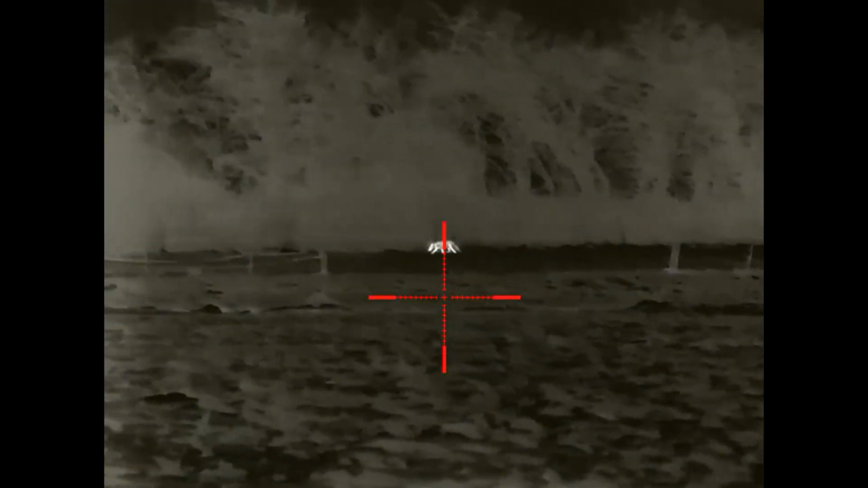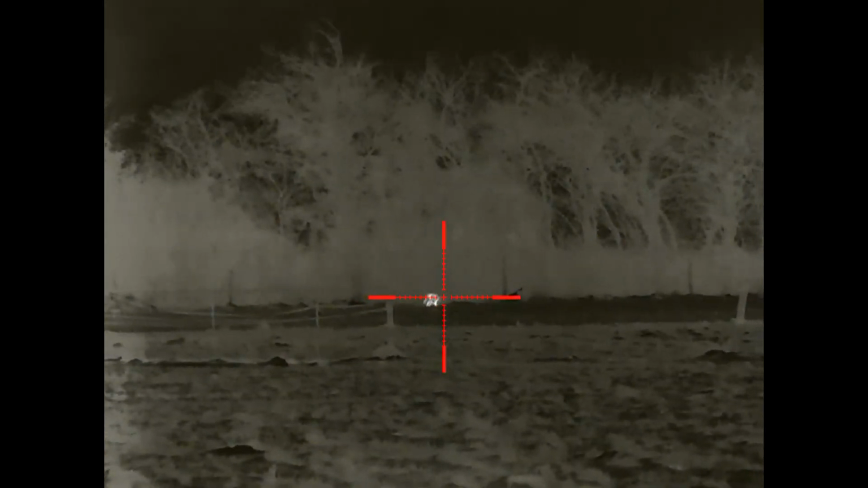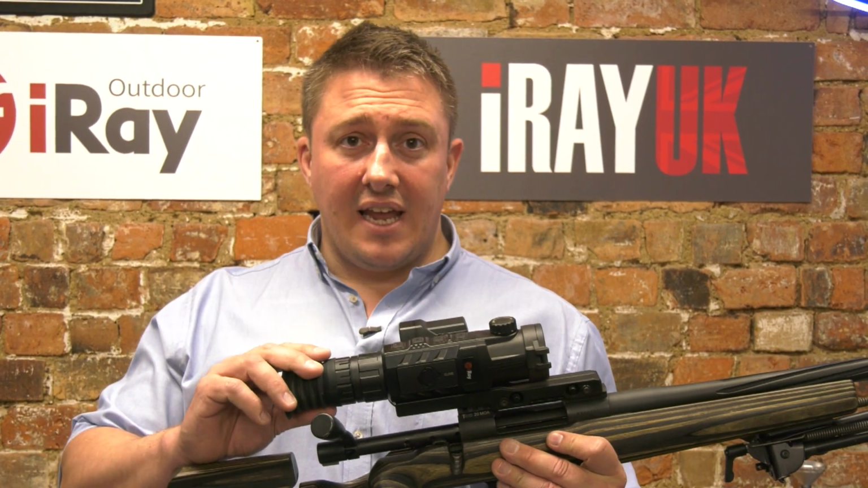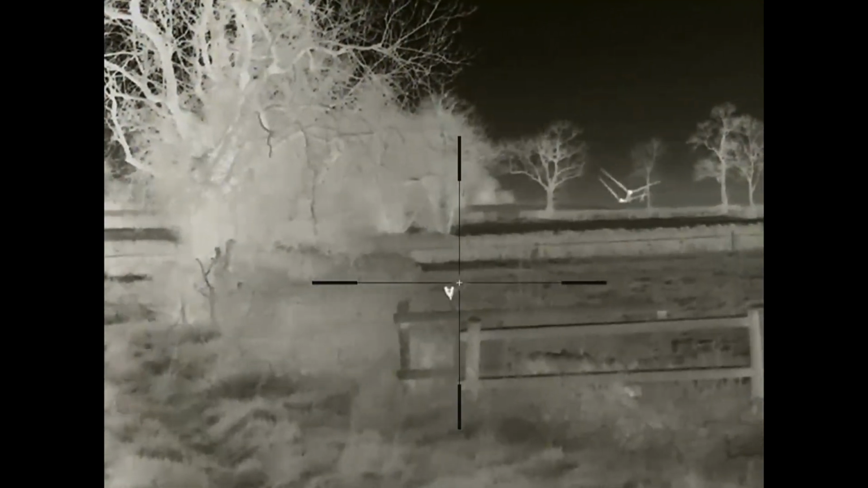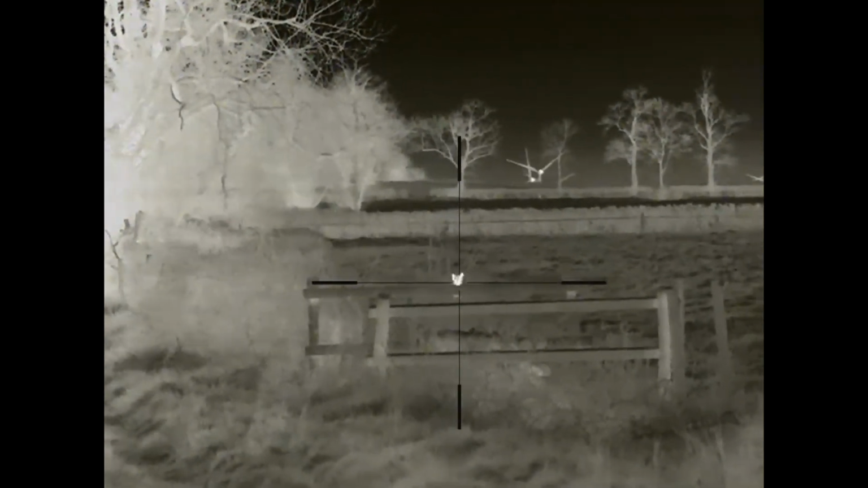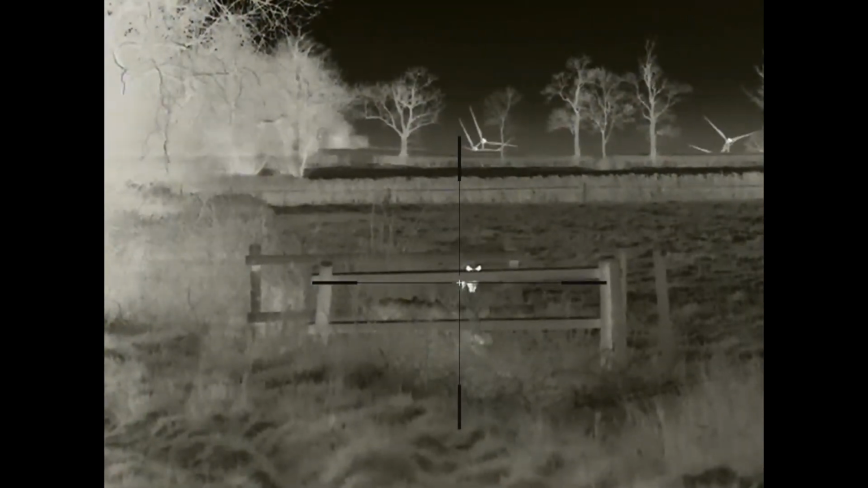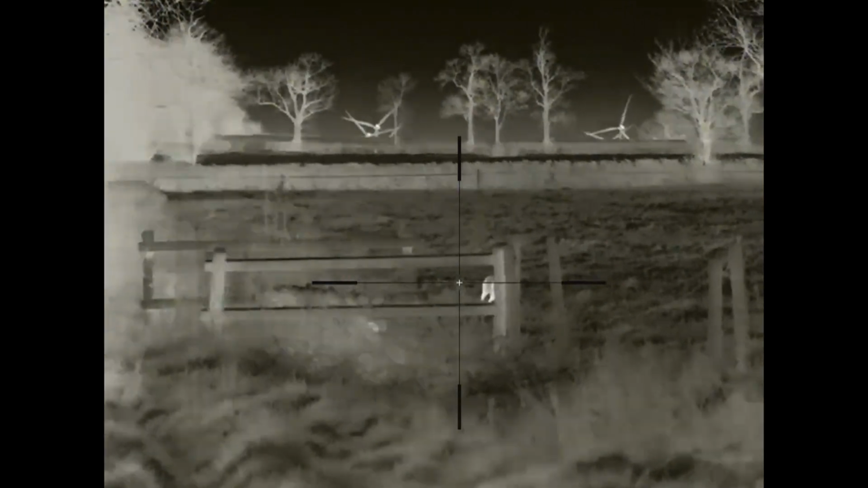So this is the Rico RH50. To sum up, we've got 640 core, 12 micron processor, super HD display, which allows you to get the best image of what you're going to shoot. Then to take it on further, make things even easier, there's picture-in-picture mode. The zoom will go from 3 and it steps all the way up to 6, 9 and 12 times. It means you can get right in there, place a perfect shot at distances previously we've not been able to do with thermal rifle scopes.